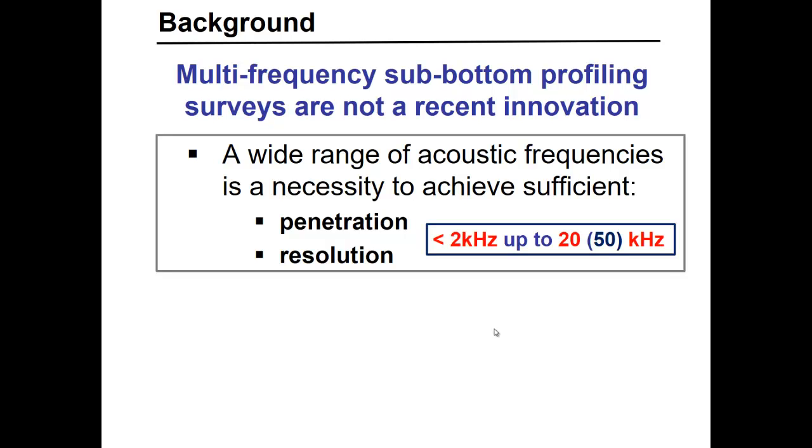When I talk about a wide range of frequencies, I'm talking about seismic sources which deal with frequencies lower than 2 kilohertz, such as air guns, sparkers, boomers, and also seismic sources which deal with frequencies between 2 and 30 kilohertz. That means resolution.